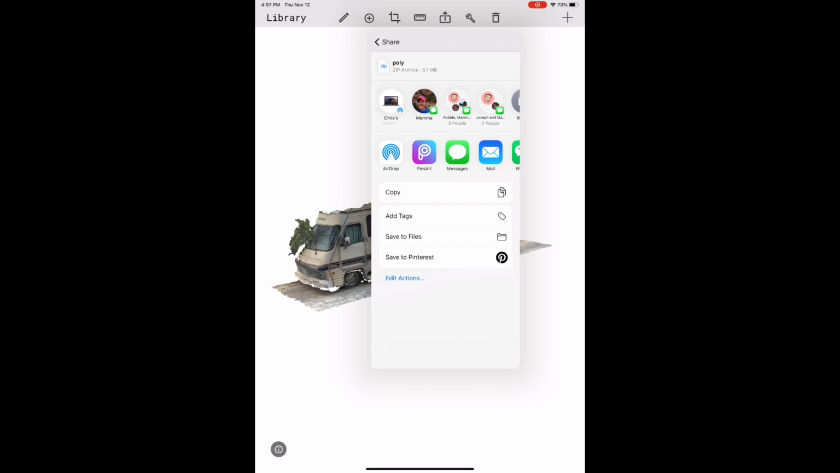This was just a 5 megabyte file, so it's easy to email it to yourself. Or if you have Google Drive installed on your phone, you can upload it to Google Drive, Dropbox, or any other cloud application that you've got installed on your mobile device.